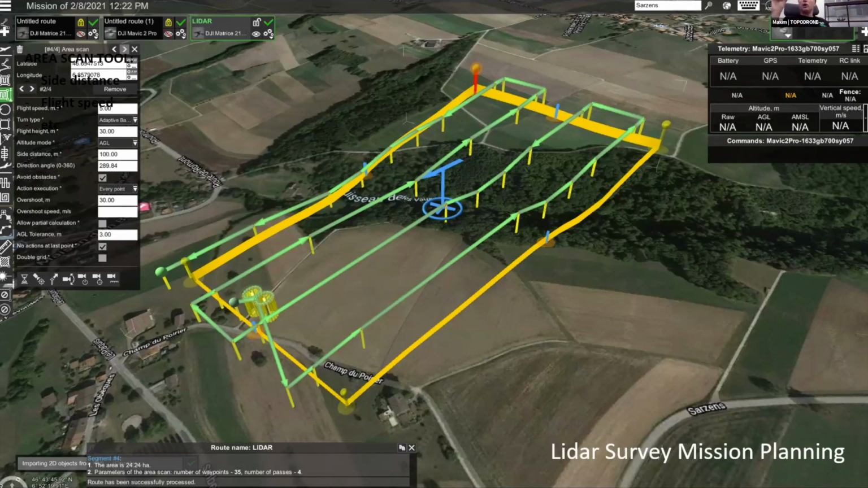In order to reach 30% overlapping between roads, I would suggest setting up 100 meters width and so on. We just set up all settings here: the altitude, follow terrain mode, and the range between our flight passes, and nothing else.